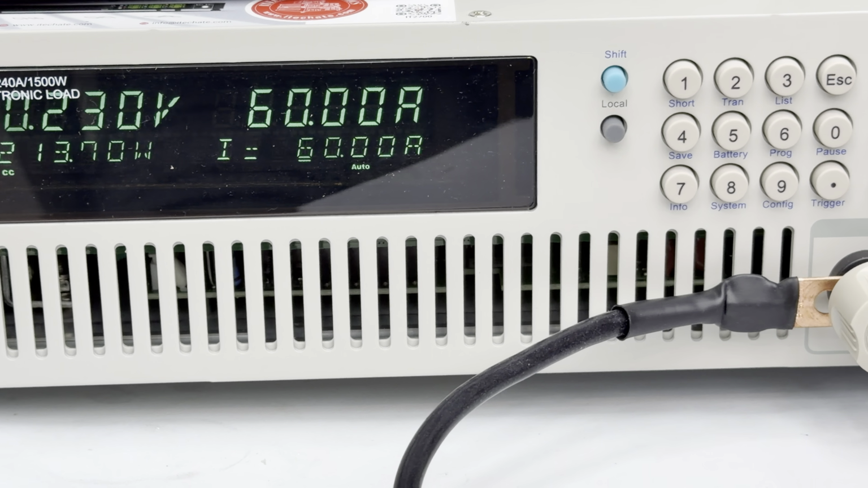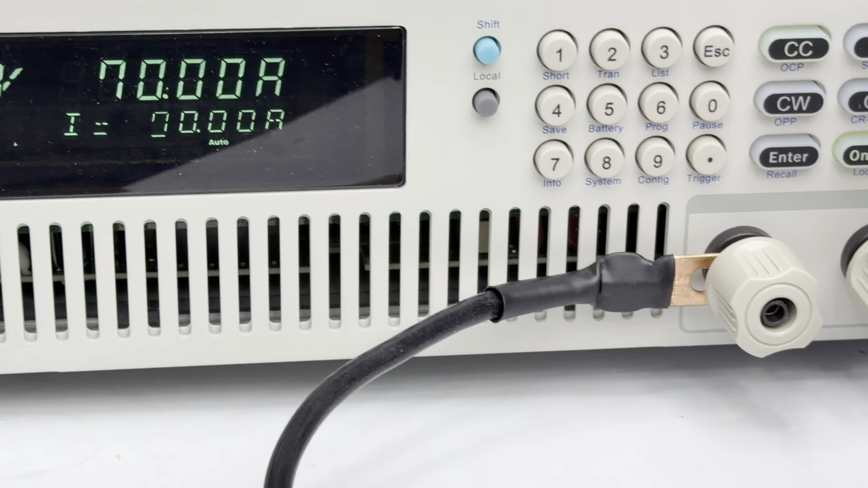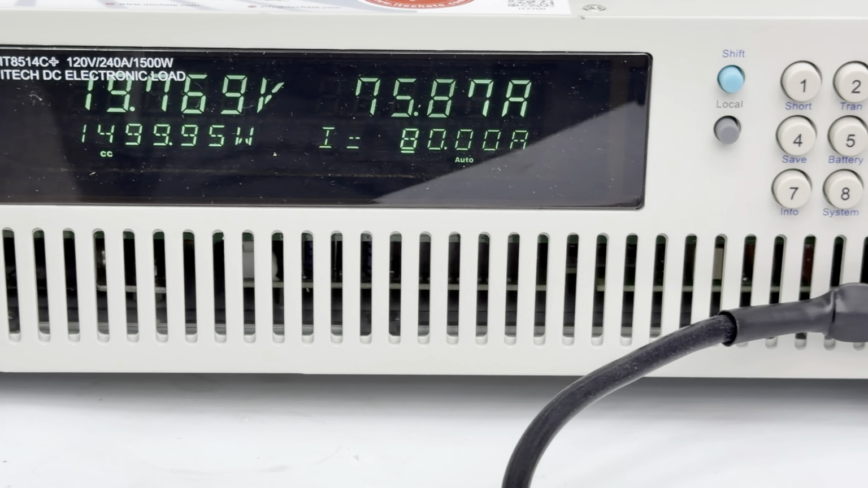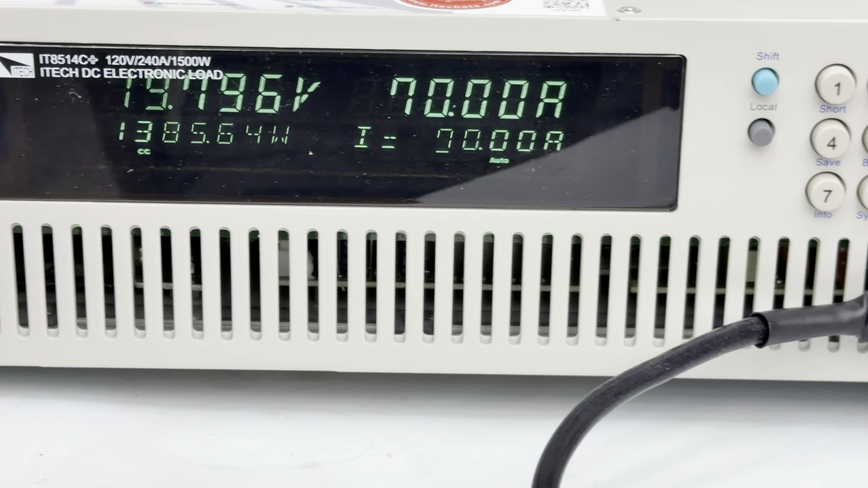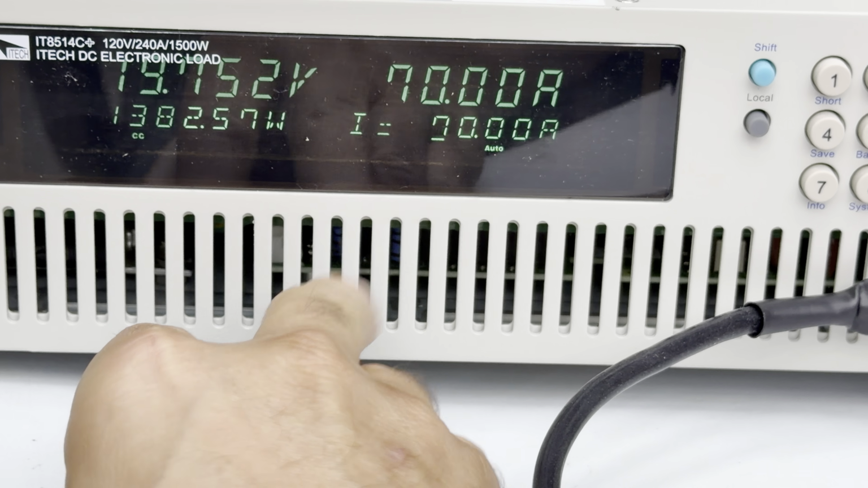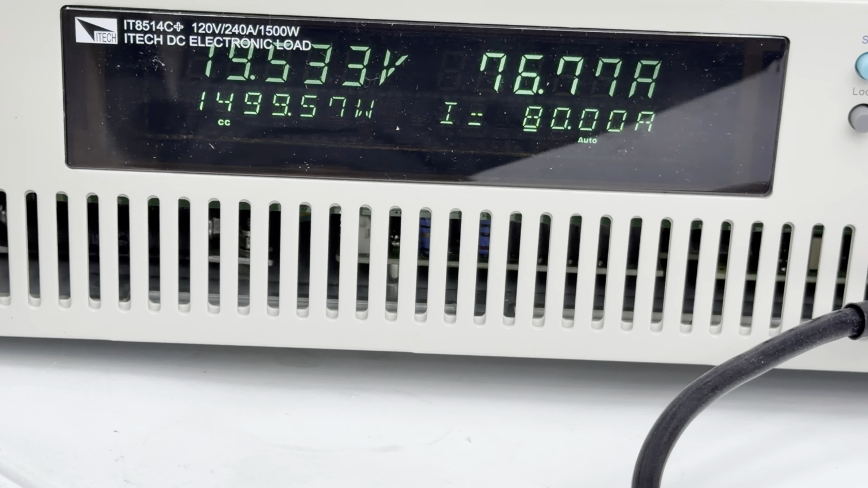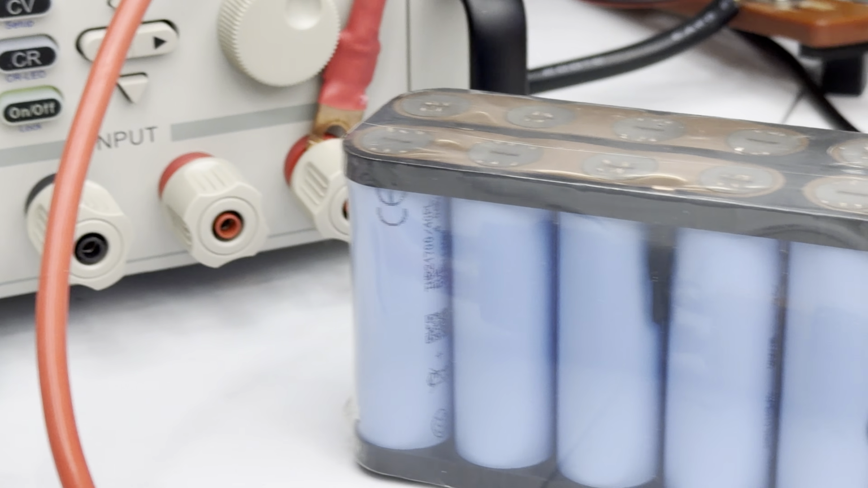I'm gonna push just a little bit more. 70 amps now. Let's push one more. 80 amps now. Well, my limit right now, I cannot push 80 amps because the equipment has a limit of 1500, and I was touching the 1500. That's why the equipment refused to go in. For example, if I say 80, the equipment goes up to 1500 watts only. So I'm gonna decrease that just to protect my equipment. And let's see the numbers.